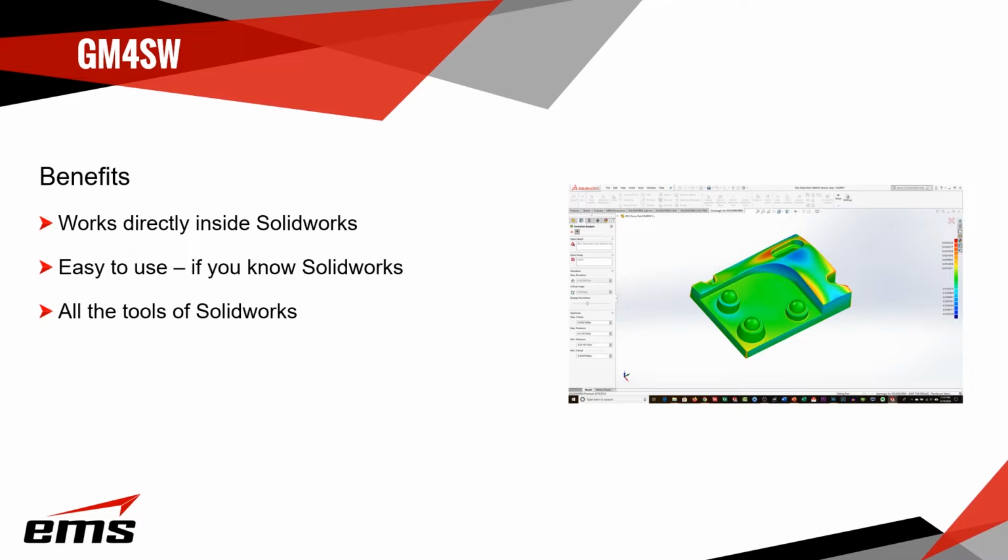So that makes it easy to use, again, assuming you know SolidWorks. If you don't know SolidWorks, then you're going to have to learn SolidWorks as well as learn the Geomagic for SolidWorks. But you have access to all the tools in SolidWorks. We extract the data from the scan data, and then after that, we are using SolidWorks sketching and features